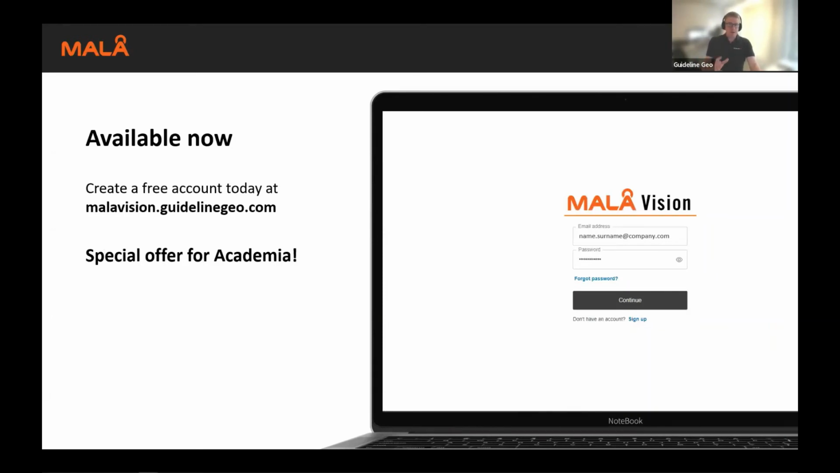As I mentioned, if you haven't tested this already, please log on to malovision.guidelinegeo.com and create your account. It's instantly created, so you can get up and running very fast. And that will provide you with 50 megabytes of storage space and the demo project.